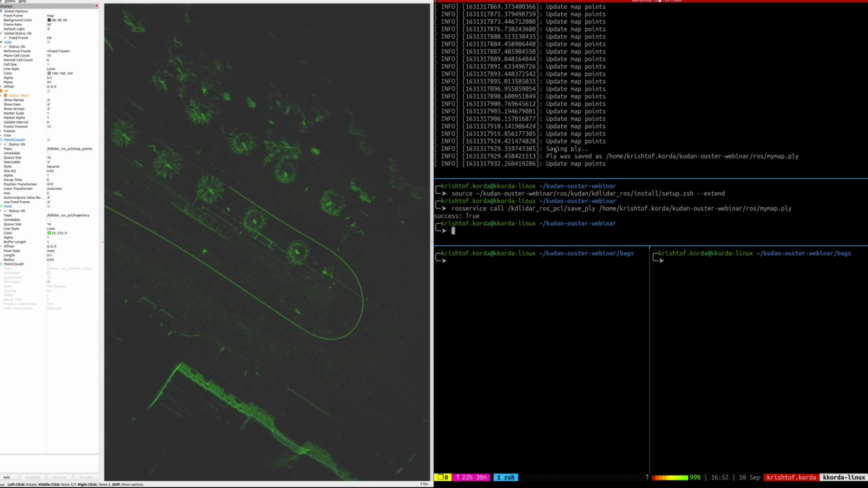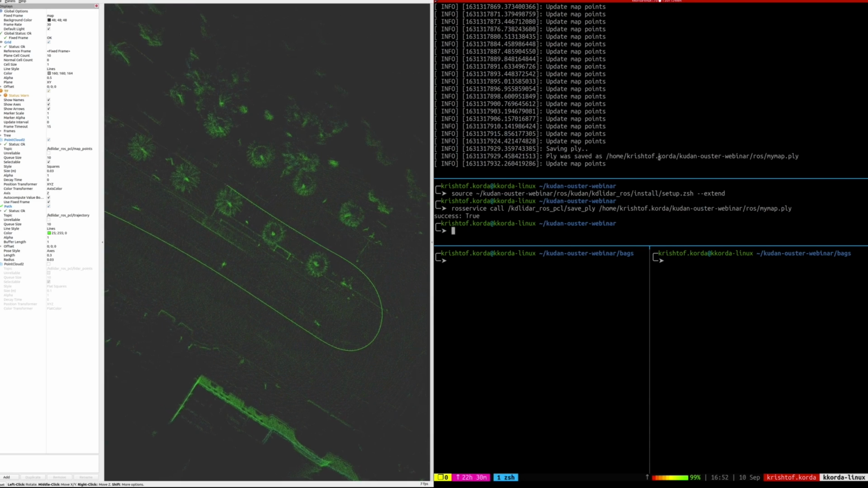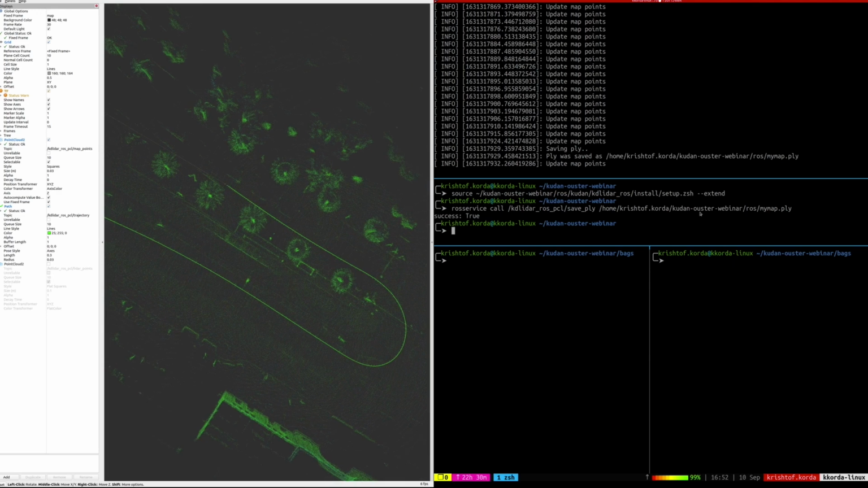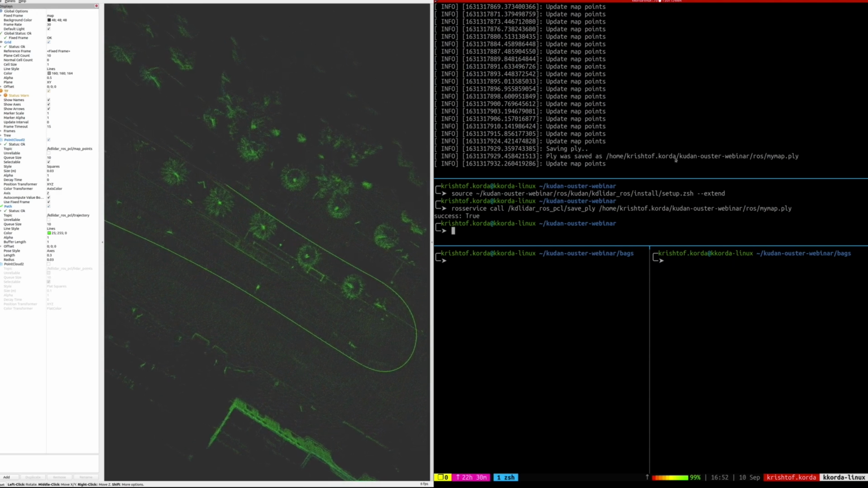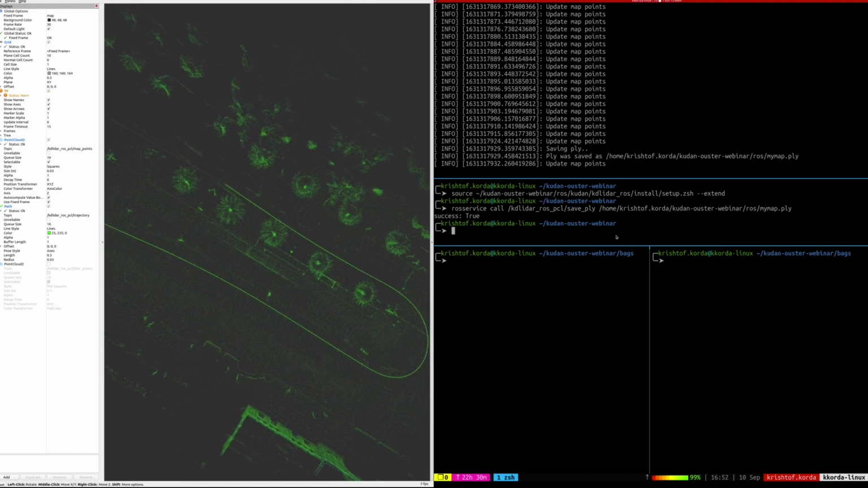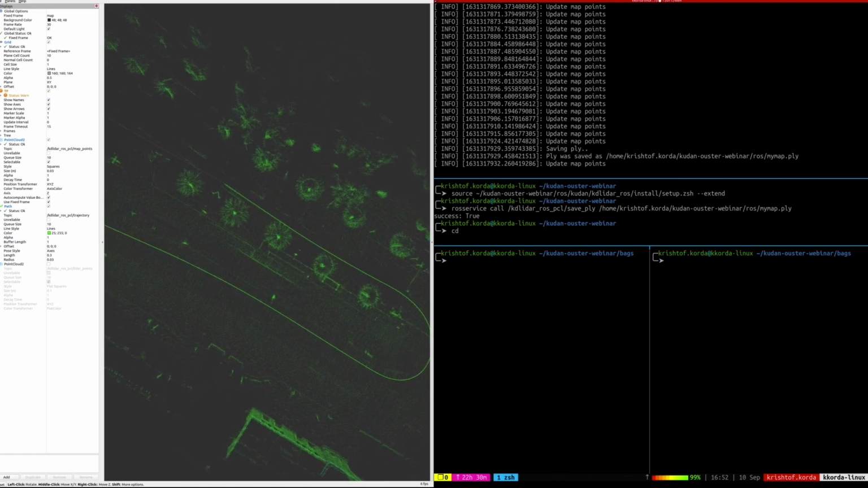And success equal to true, and you can see here saving PLY and then the path that was actually saved to. Just in case for some reason you forgot or you mistyped something, it's not what you thought, you can always look right here and see where it saved the points. And let's actually check that.